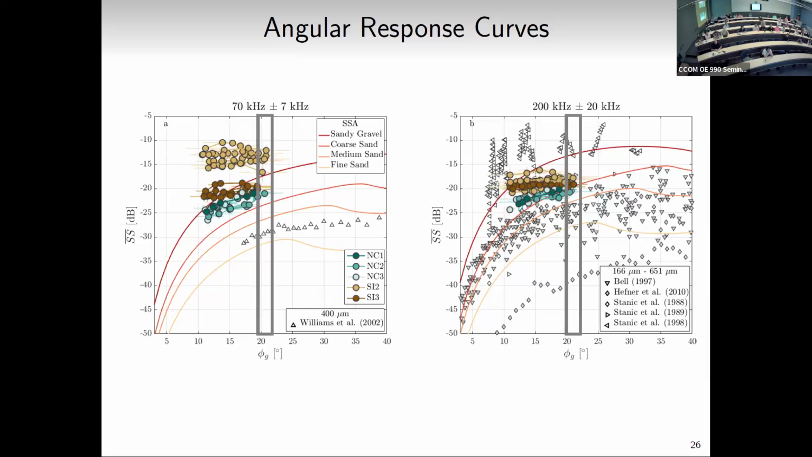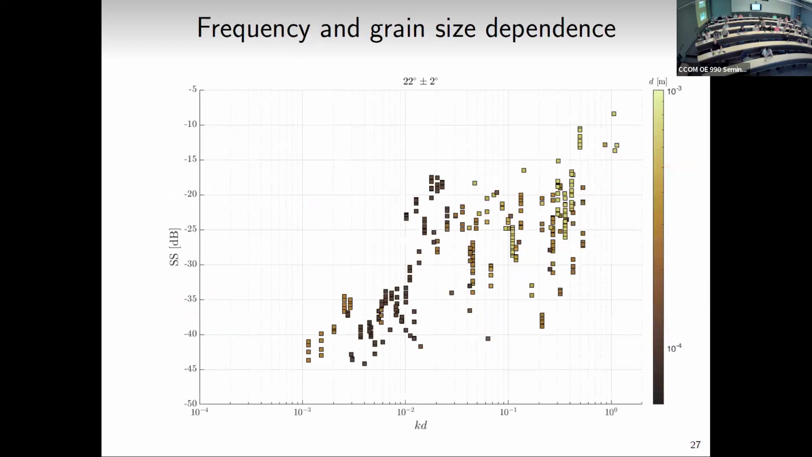And so finally, I want to show this data in a different way. We've been thinking about scattering strength versus grazing angle at a single frequency, but let's think of its dependence as a function of frequency and grain size. So what I'm going to do is take all of the data at, I think, 22 degrees grazing angle, all the data at all the frequencies that I've found in the literature, and plot it like so. So here we've got scattering strength plotted as a function of kD, D being the grain size, k the wave number in water. So this is proportional to frequency. So increasing frequency and increasing grain size towards the right, and then scattering strength.